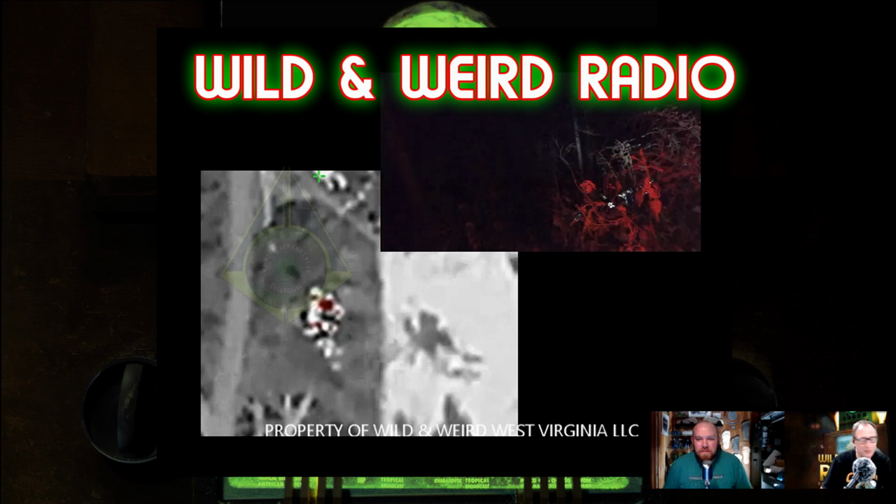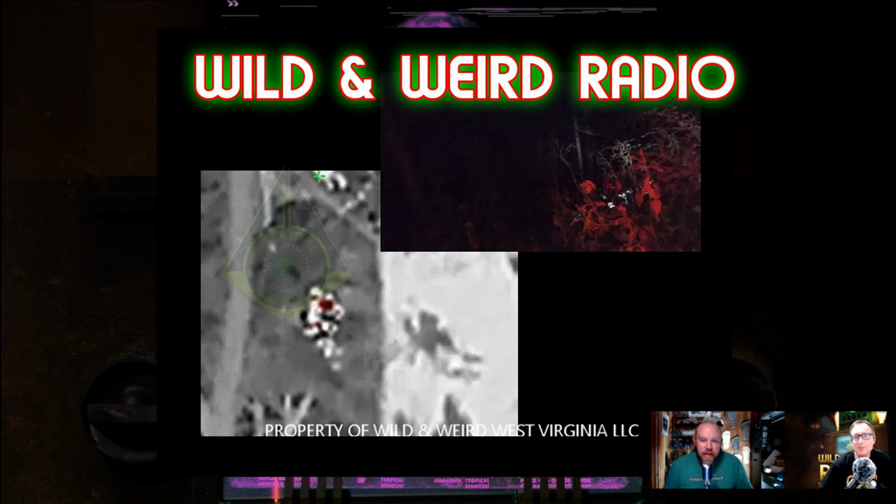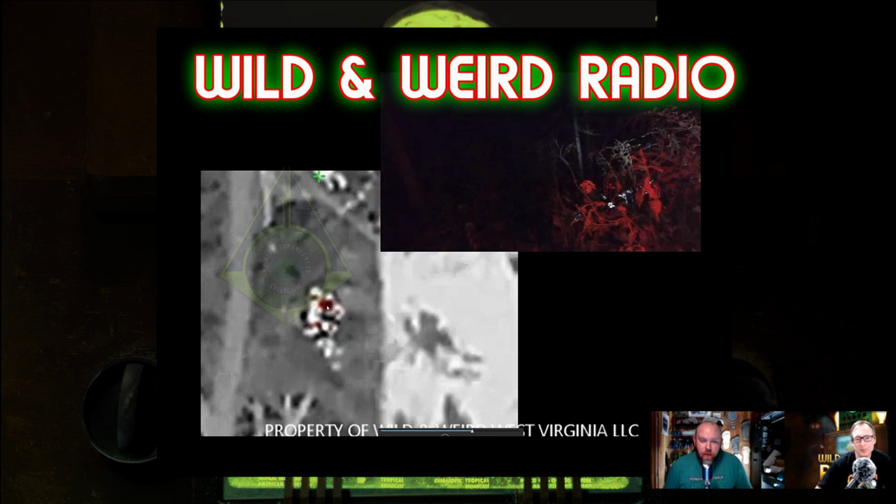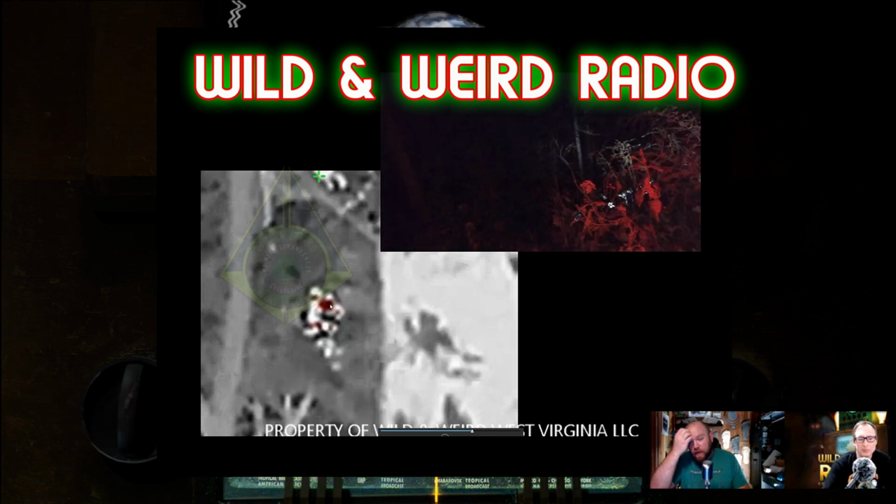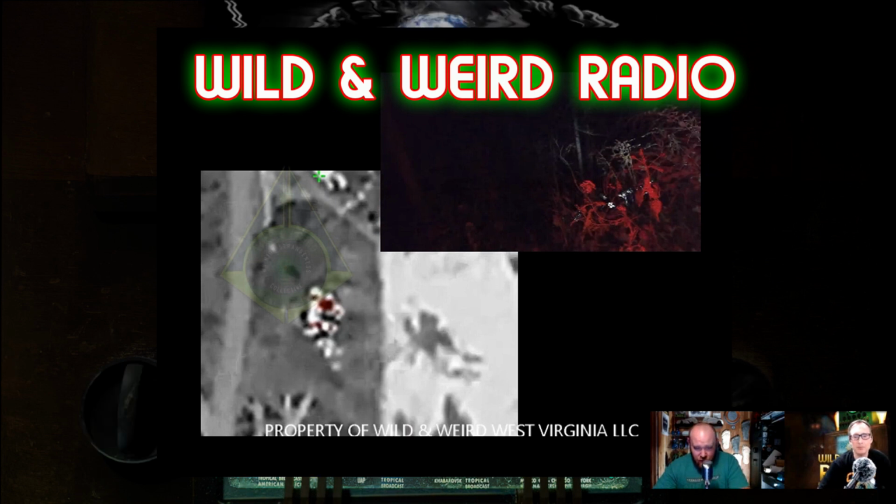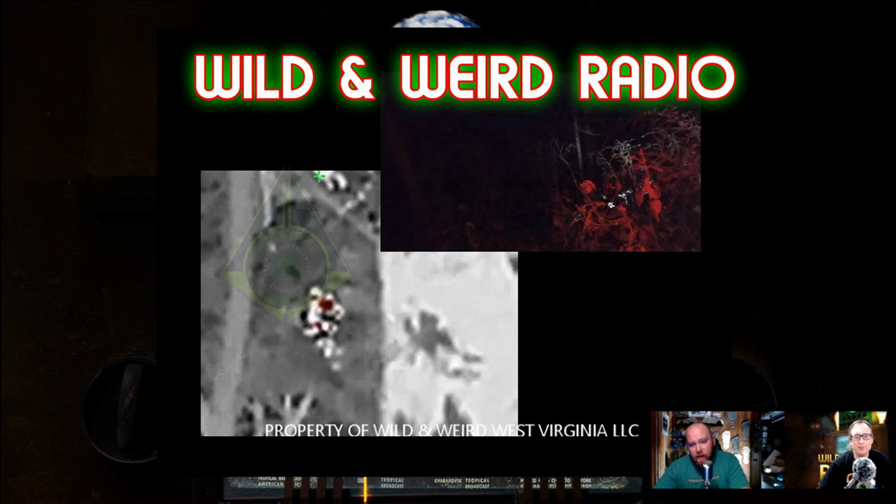So, what you are looking at right here is red hot thermal imaging. You see the red mass there. That is a heat signature within the field, and you see that it is well above the ambient temperature around, and that mass that you're looking at right now,